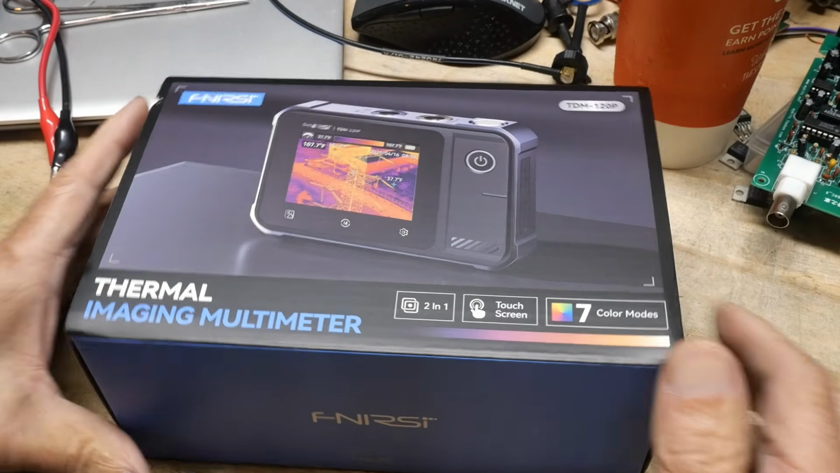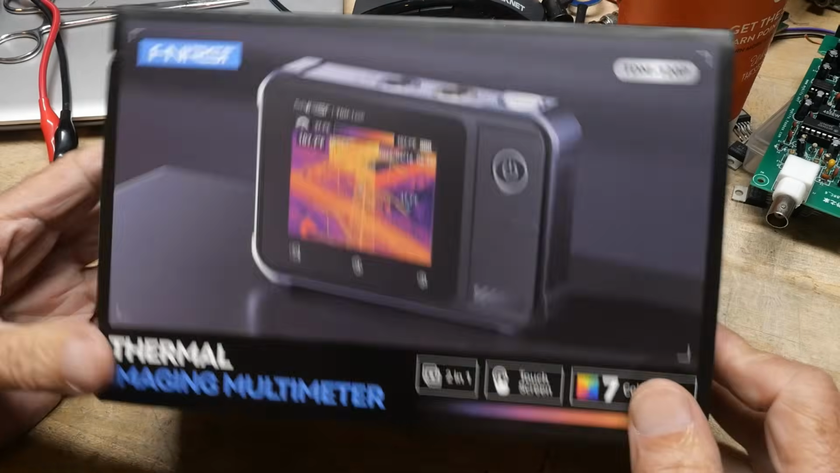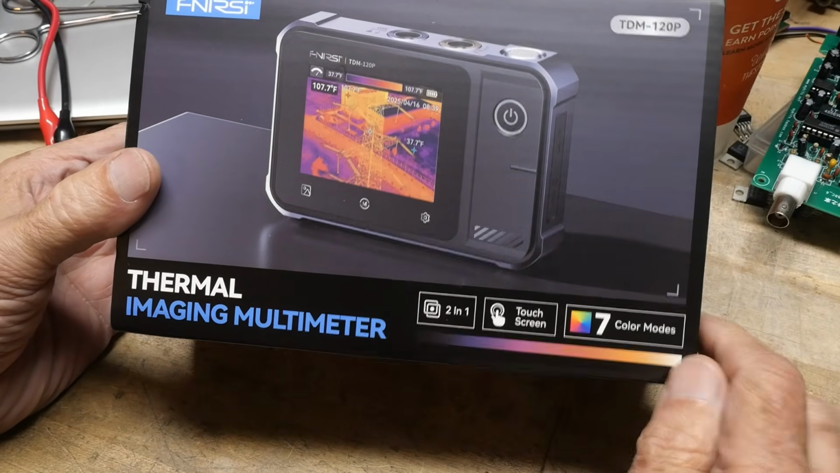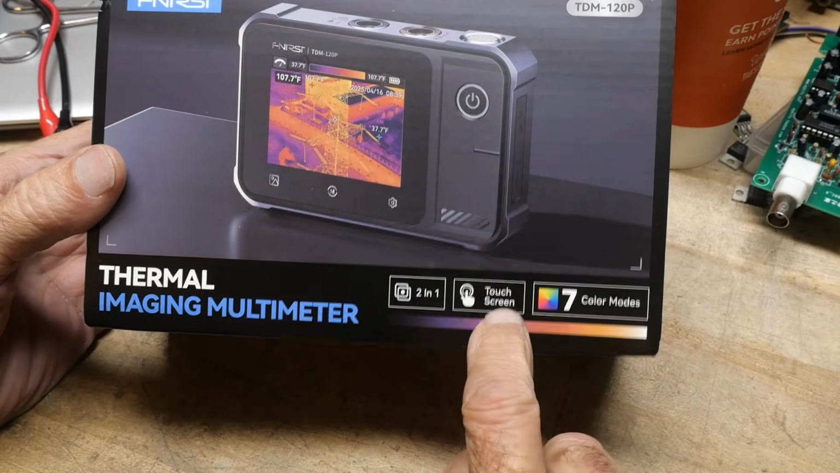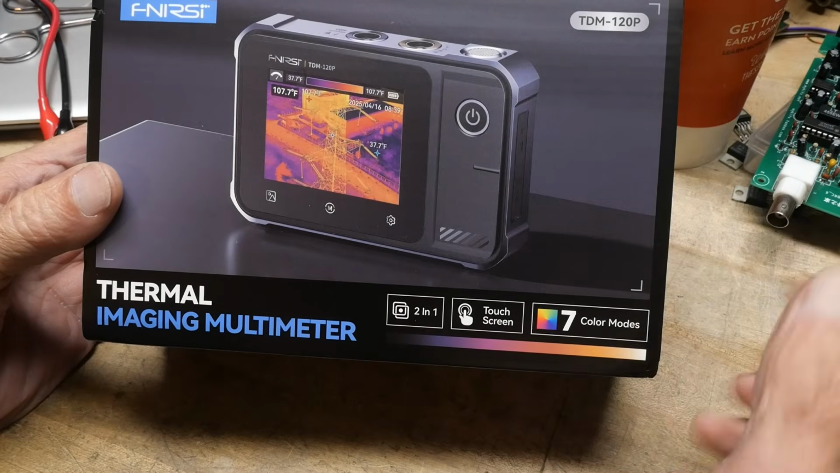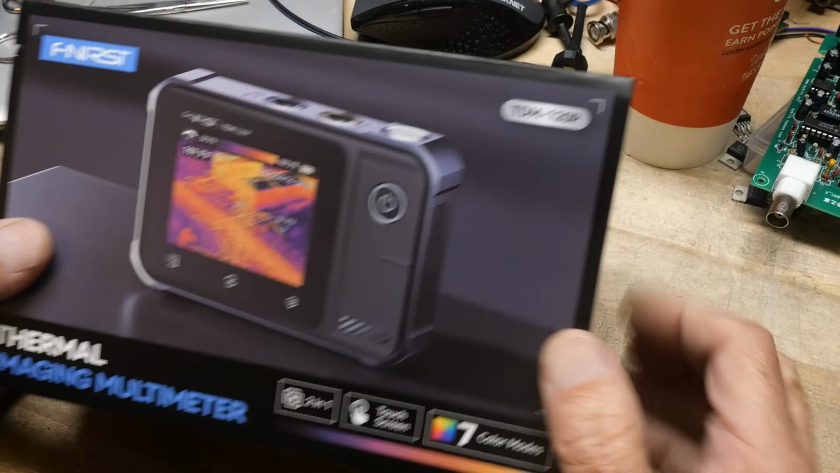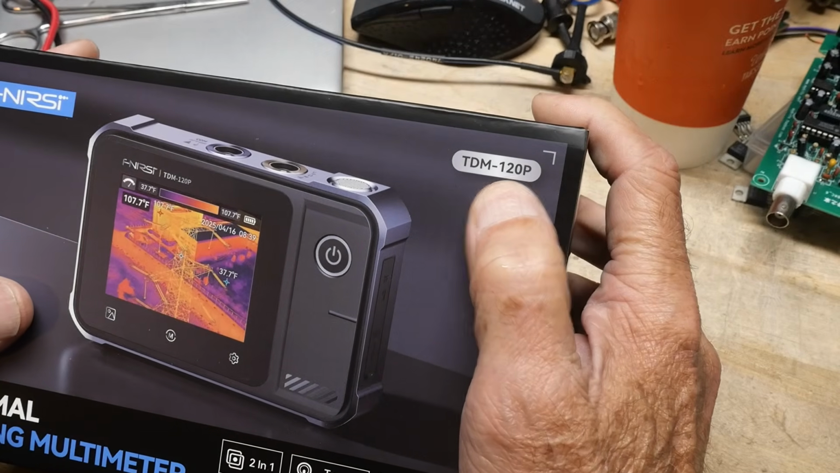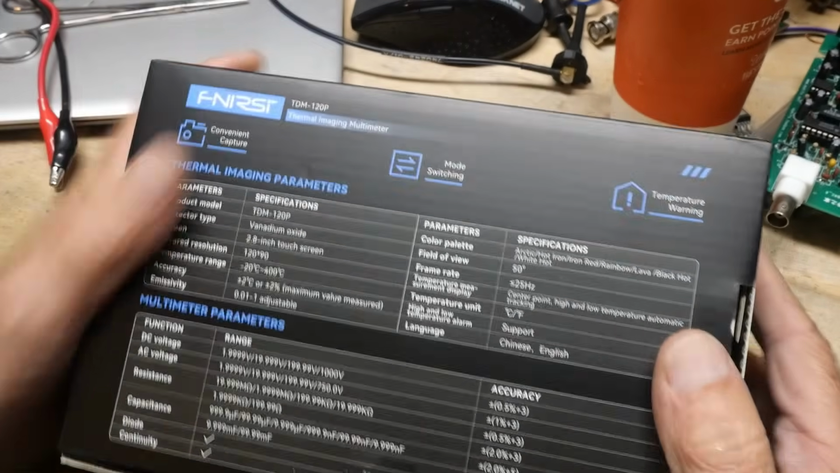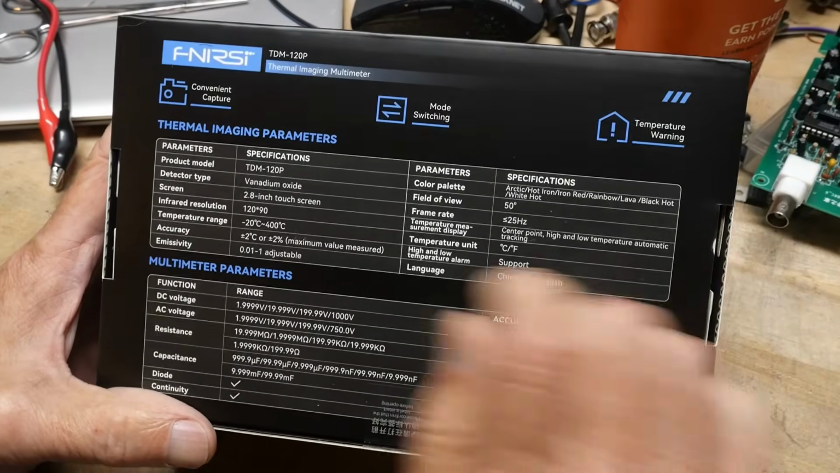All right, this was sent into the channel by FNIRSI. This is a new product of theirs, a thermal imaging multimeter, 2-in-1. It does have a touch screen, 7 color modes, just different fake colors for the temperature. The part number is a TDM-120P, and look at the specifications here.